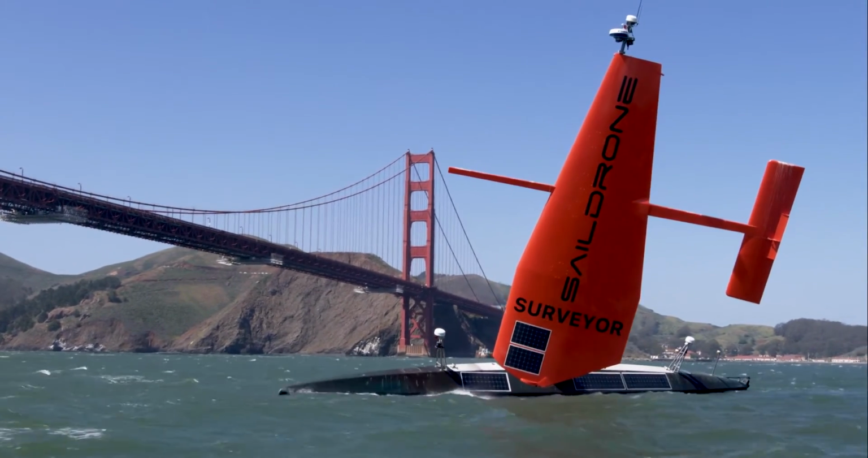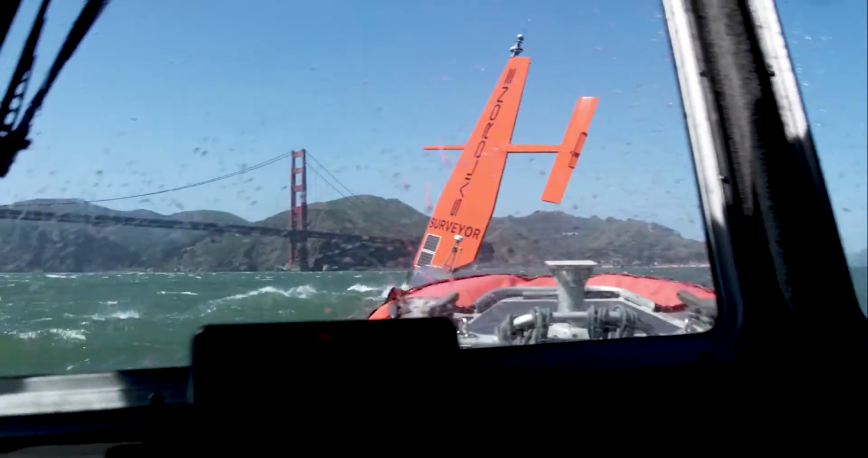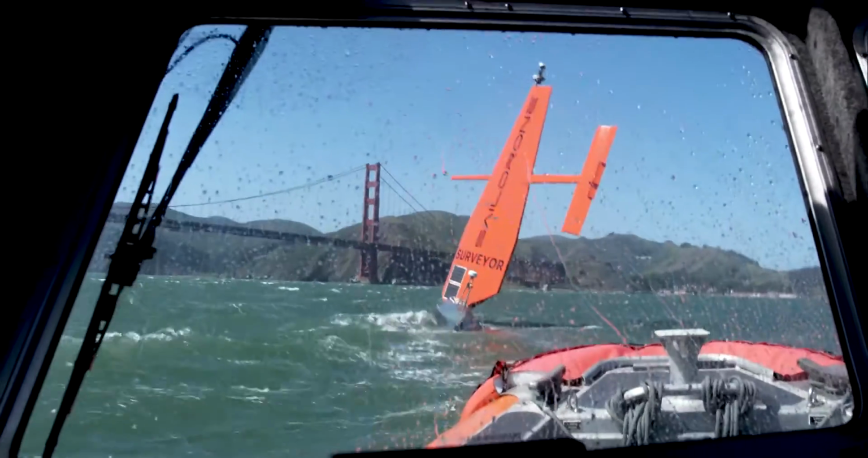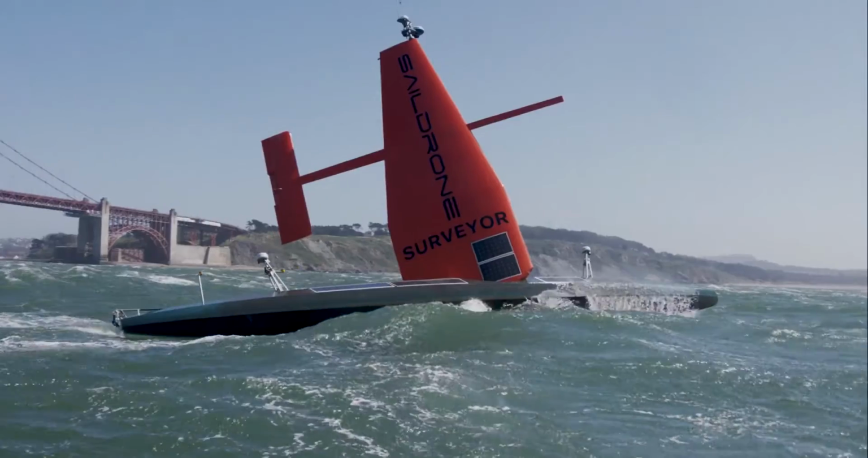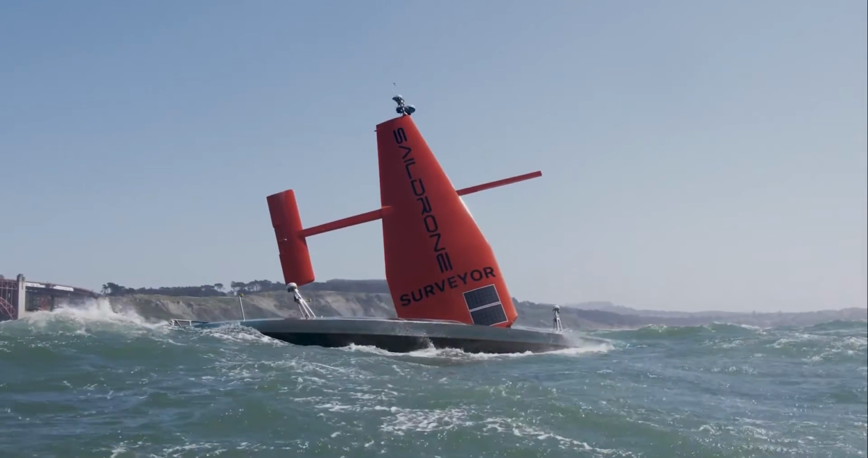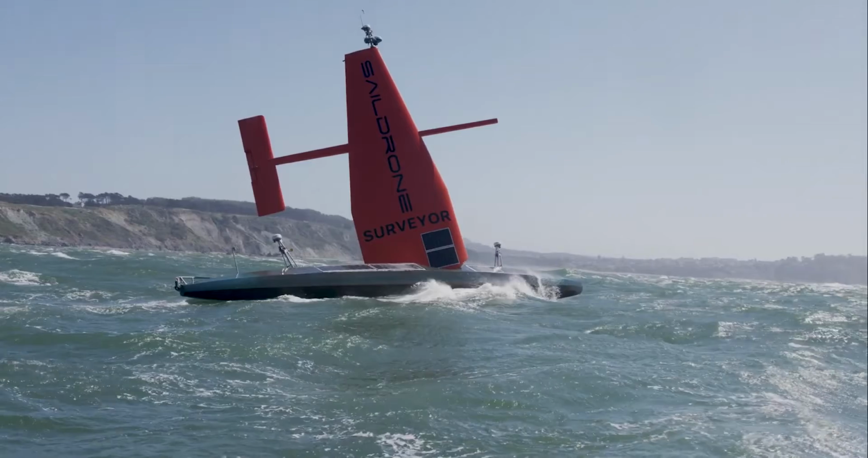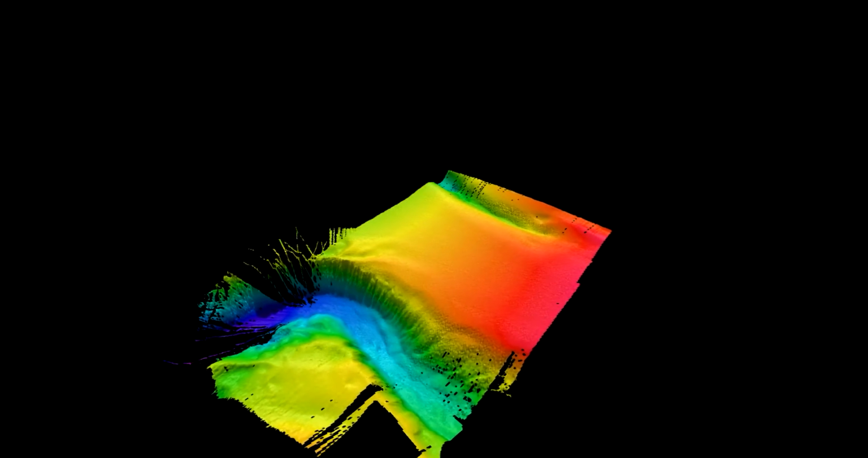We've just started to look at the data coming from the Saildrone Surveyor after some initial tests, and the data looks very, very high quality. And one component of that high quality is the fact that when the Saildrone Surveyor is under sail, there's no motor noise. And on traditional vessels, the engines generate noise, which inevitably will degrade an image. And so with the Saildrone Surveyor under sail, we have the opportunity to collect very, very clean data.